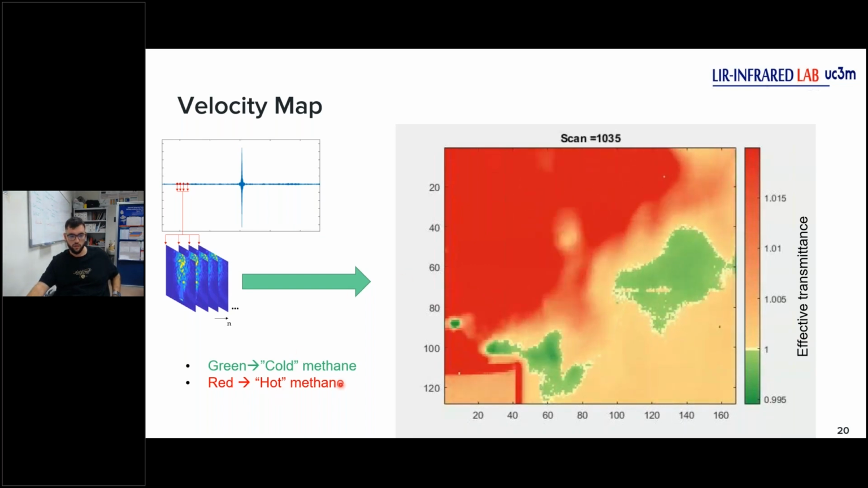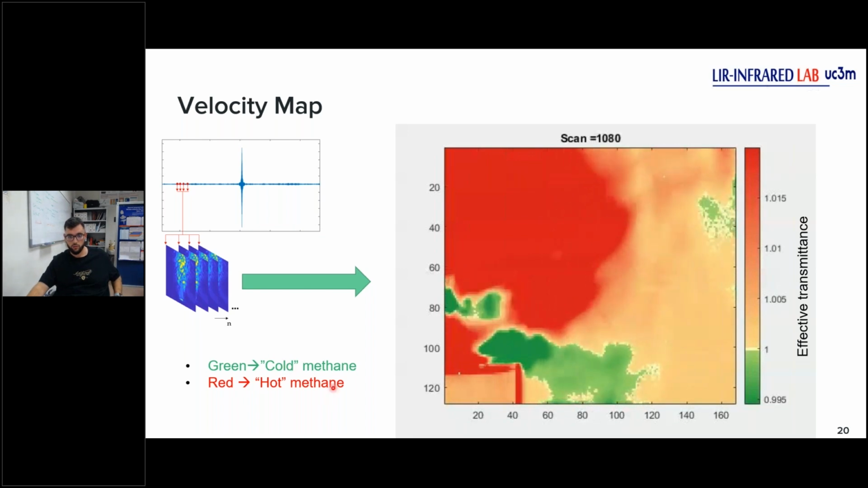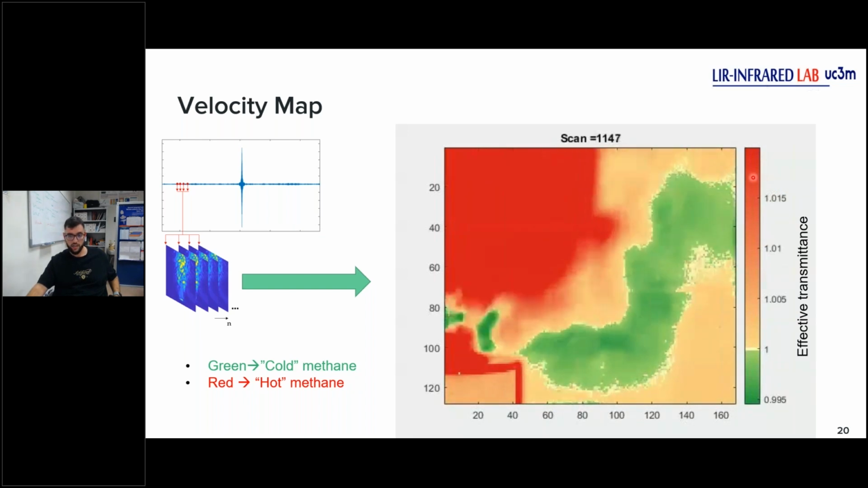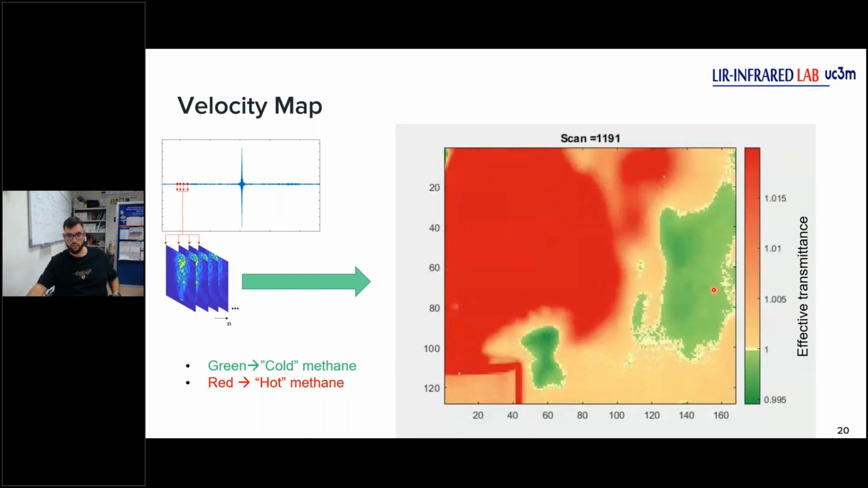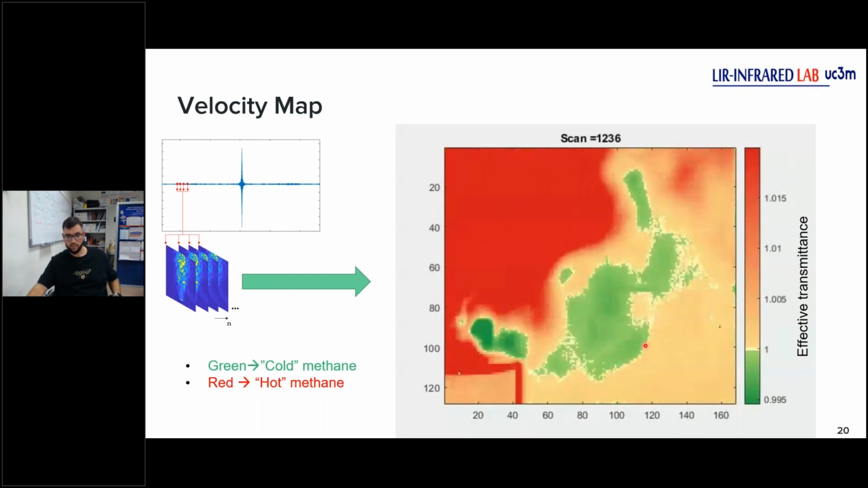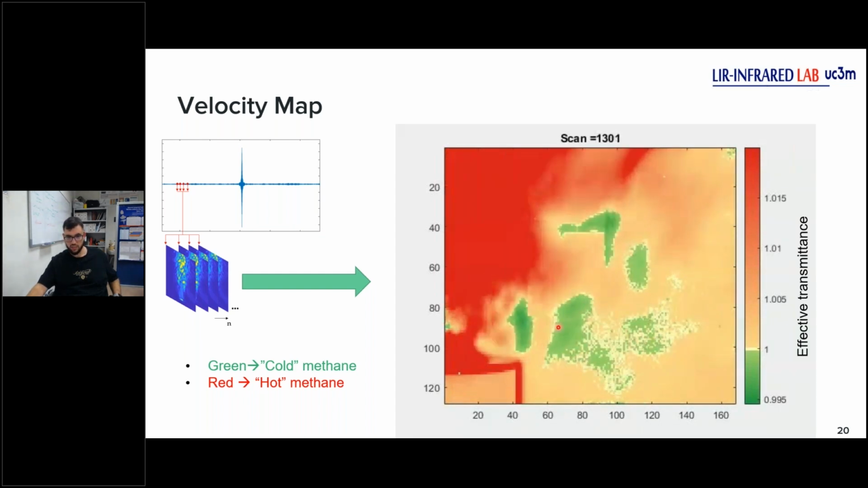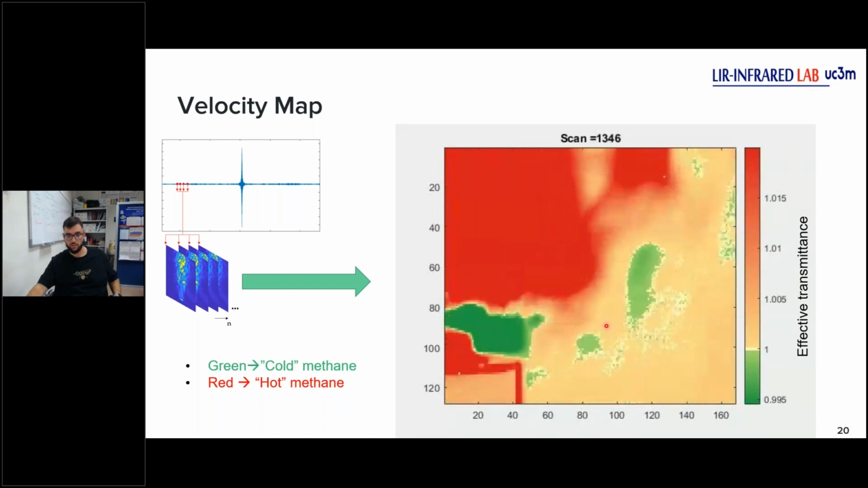Here we have 3 colors. The orange color is for the background. The important color is red, because it's hot methane, which, as I said, has effective transmittance higher than 1. The green color is for cold methane, which has values lower than 1. Here we can see the dynamics. Now we are seeing the pockets. This is the dynamics of the pocket generation in our setup.